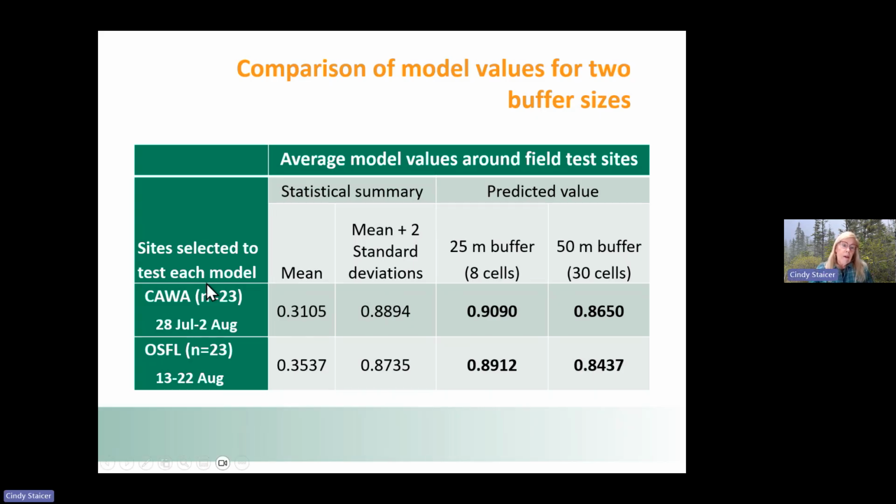So if we look at those sites, the mean for the average model values in the area around those points was about 0.31 for the Canada warbler model, and about 0.35 for the olive-sided flycatcher model. When we add 2 standard deviations to that, we get these values here, 0.8894 and 0.8735. And so that color ramp, where it was showing dark blue, was basically showing things that were 2 standard deviations above the mean or higher.